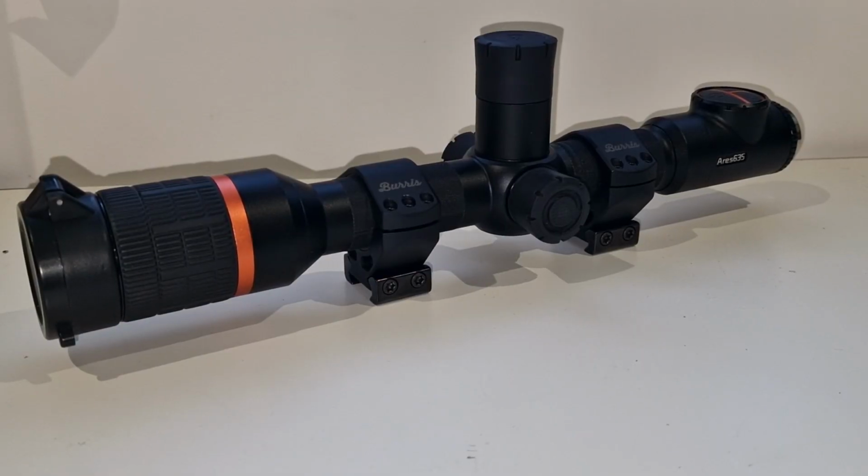So that brings us to the end of my review here of the Thermtec Ares 635 thermal rifle scope. All I can say, it's a very well made put together bit of gear. It's very easy to use. It's lightweight, this particular model. The controls on it are very easy to use. You're not going to have a problem. Like I say with everything, get used to your equipment during the daytime so that you can get used to it at night very easily. You won't have any problems with this scope. You're finding that especially the top control there on the back where the ocular lens is, it just works great.